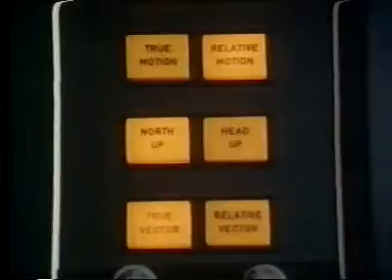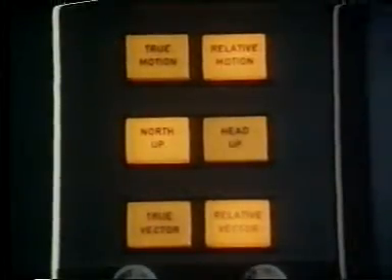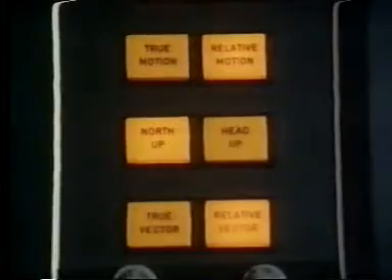This means that there's a choice of 4 presentations with north up. Let's look at them all, showing the same traffic situation. Firstly, relative motion with relative vectors. Own ship is at the center of the screen and is steering due east, as indicated by the heading marker. Relative motion with true vectors. Own ship now has a vector.